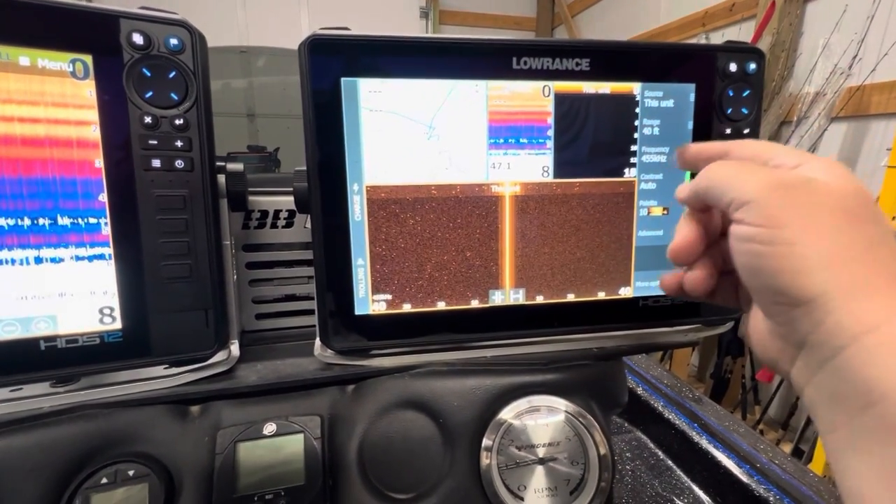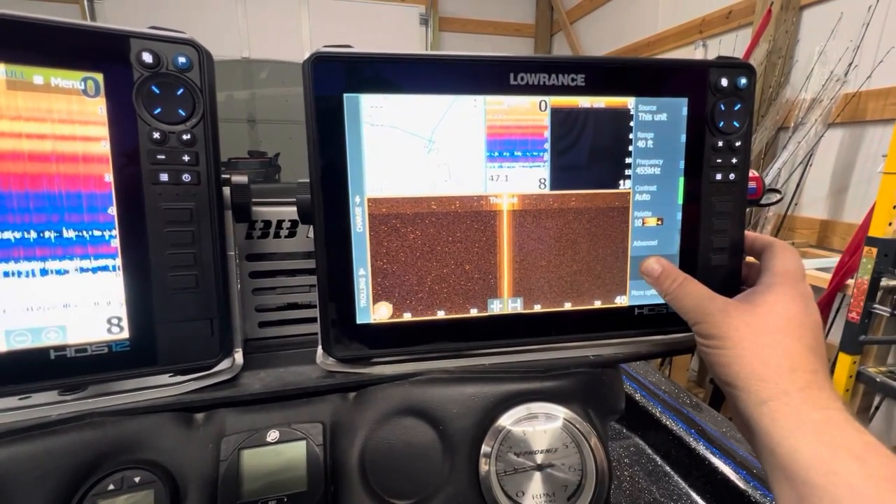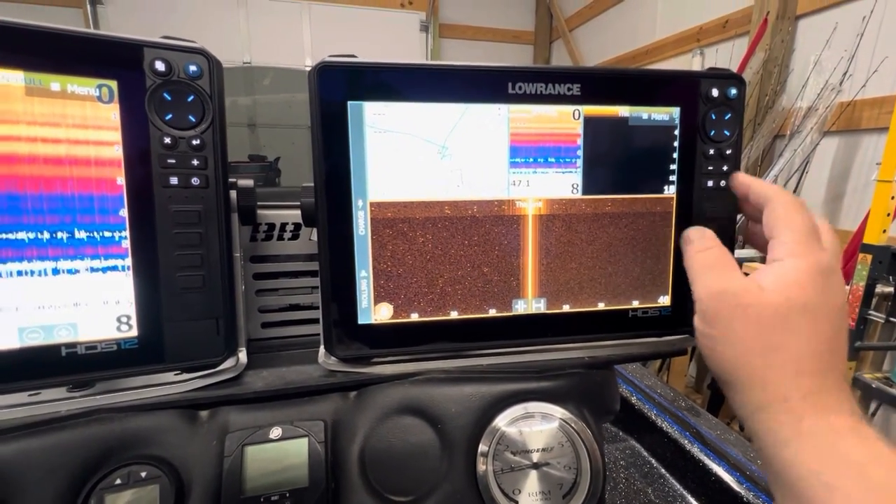So I really do like to run most of the time on 455, and that's just what I'm used to, but play around with it. That's not a hard set rule. You definitely got to play with it.